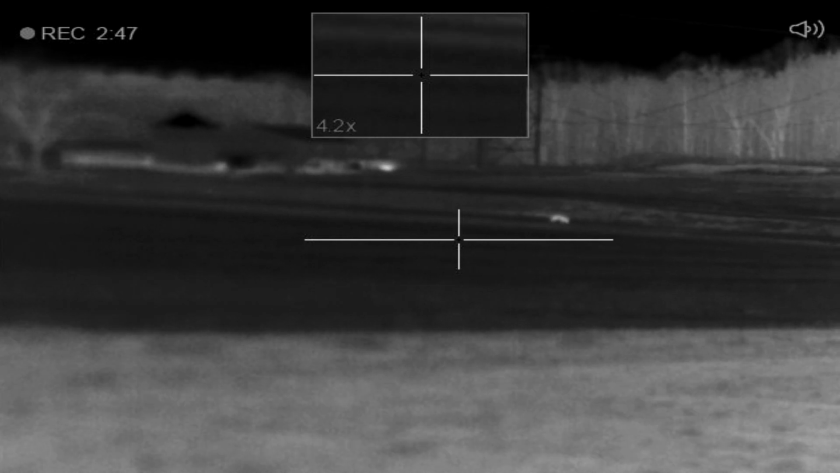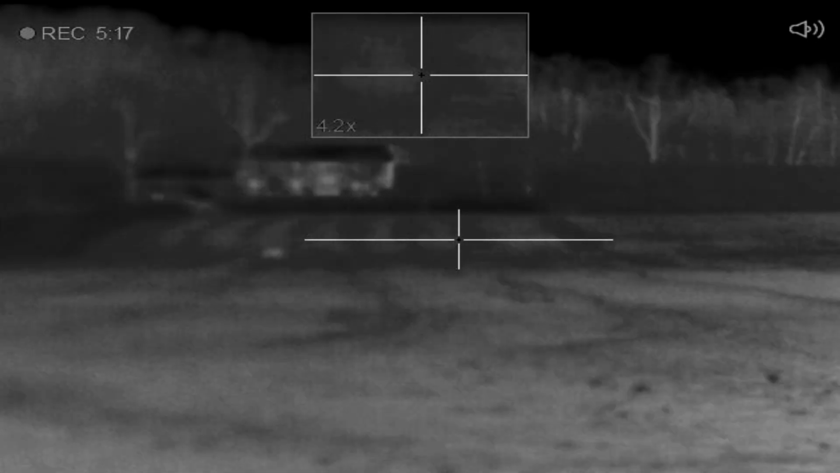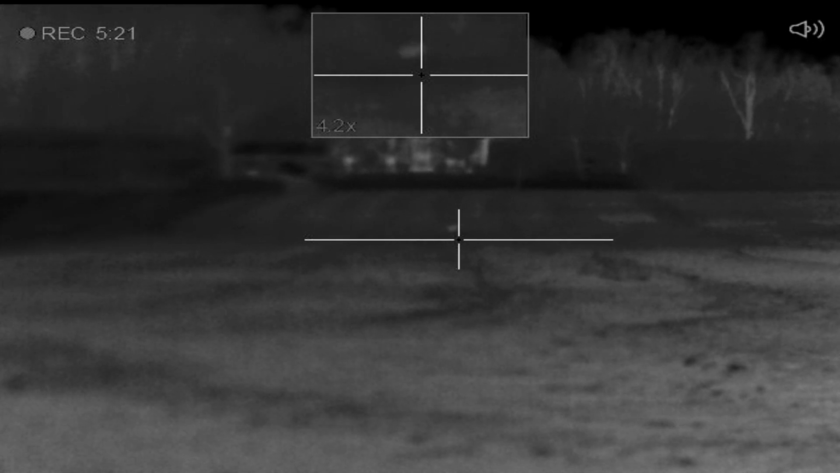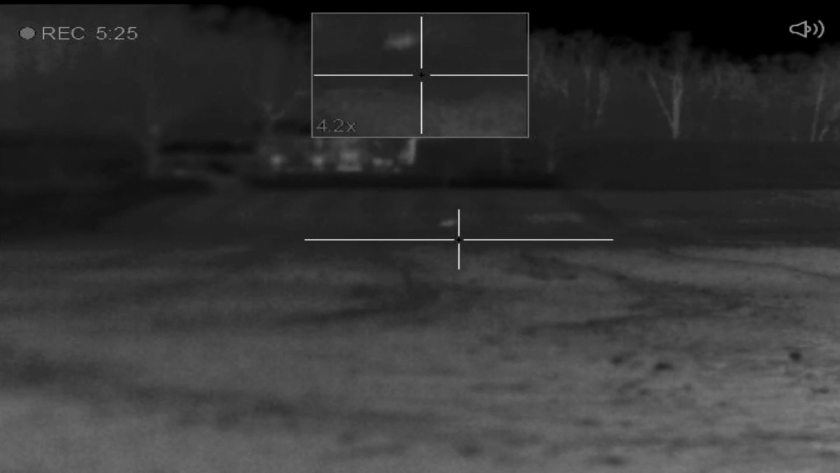Dave's tried a series about everything you could think of on the electronic call, and now it's just a matter of waiting till this coyote comes out from around this house. So we're over half an hour into the set now, and he finally catches a break with this coyote. He's been there the whole time. The other one kind of scooted off to the side.